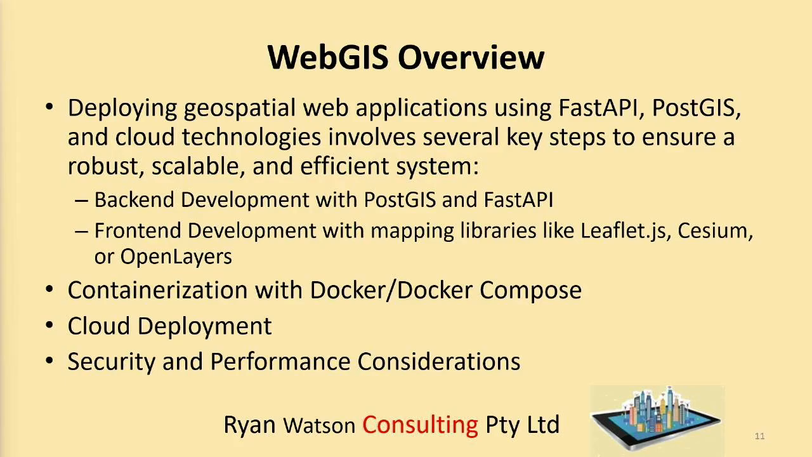When we move on to production level, we'll be using containerization with Docker and Docker Compose, and cloud deployment. Security and performance will all be relevant, and so we'll be looking into that. We haven't really got to that stage yet.